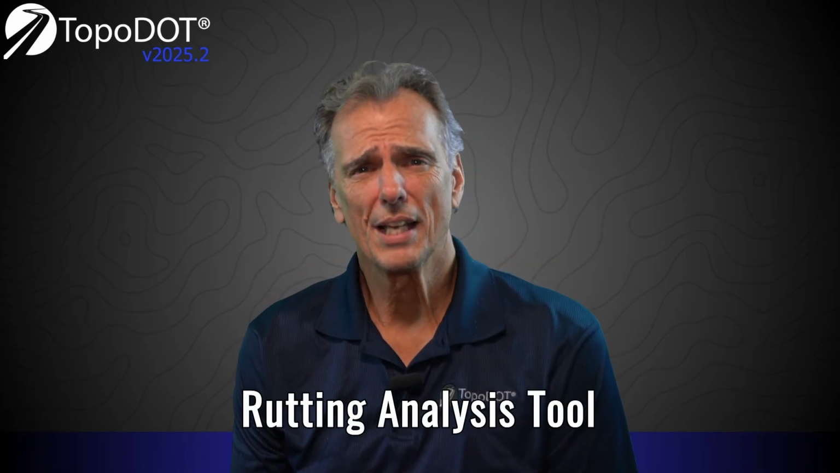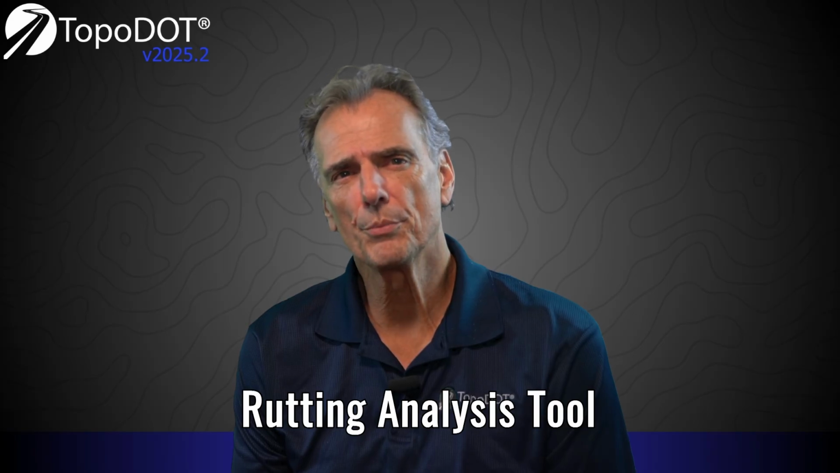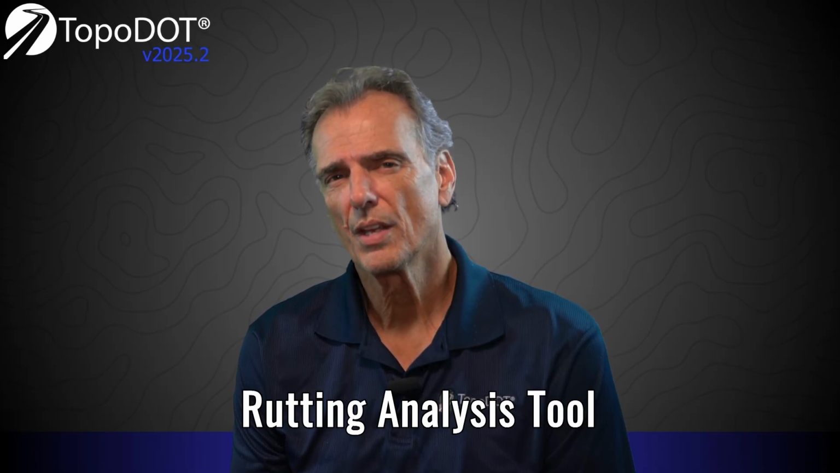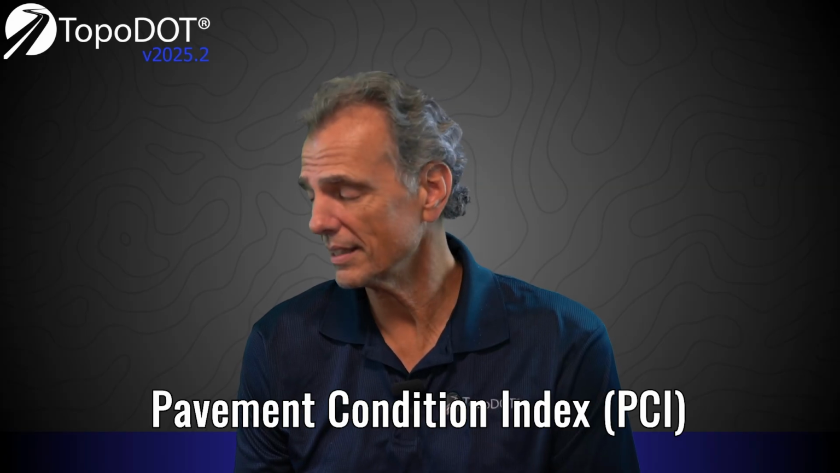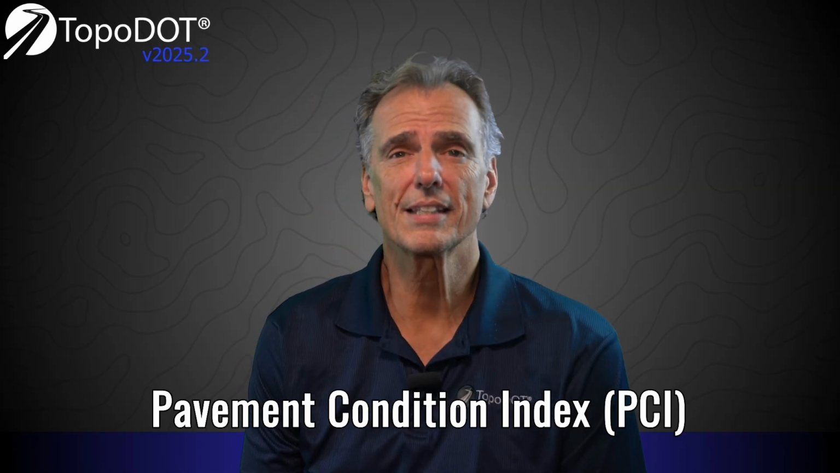Second, it produces a detailed, color-coded plot directly within your MicroStation drawing, providing clear and comprehensive documentation. Next tool is the Rutting analysis tool, and many in the TopoDOT user community are already familiar with our pavement assessment tools. So the TopoDOT PCI tools are unrivaled, which is basically pavement condition index. So let's get that straight.